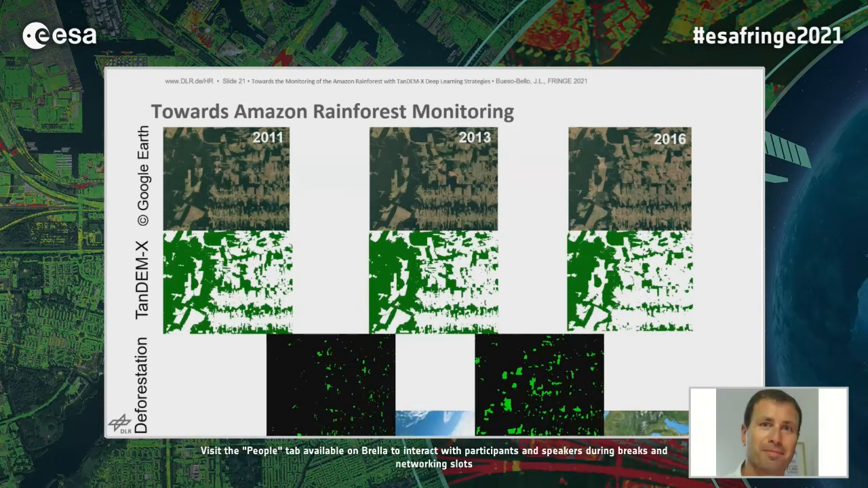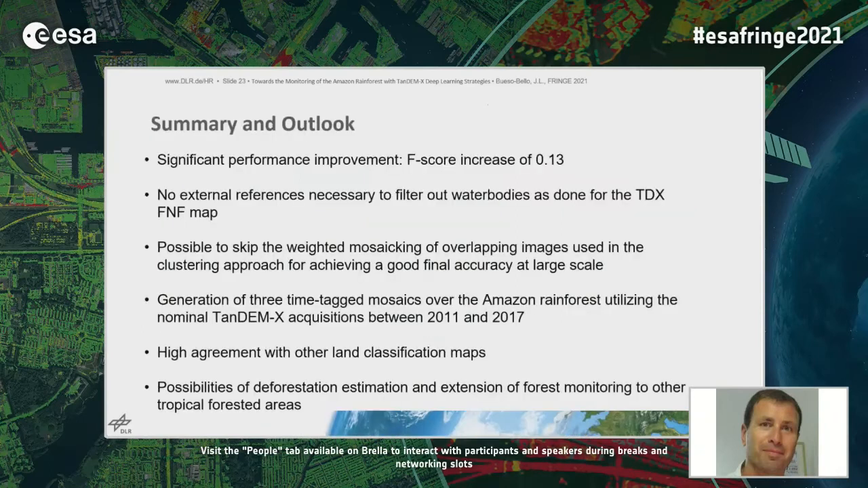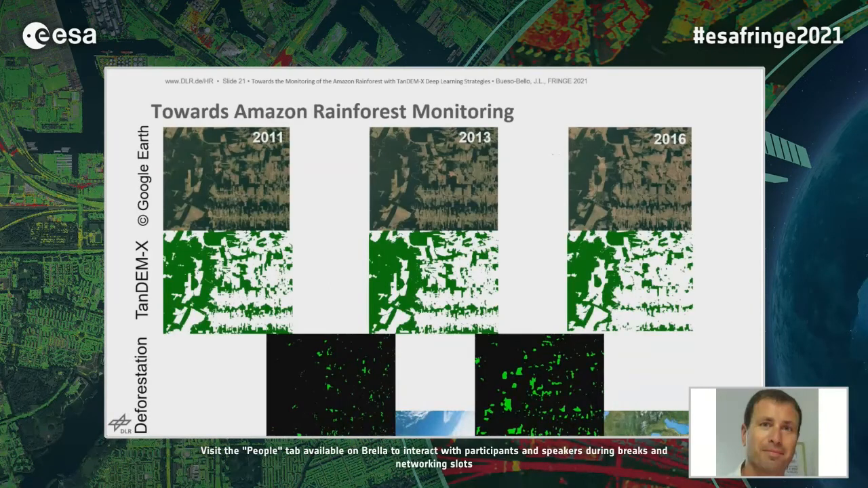Next slide. Here we have a zoom of the three mosaics we generated, where it is possible to see Google Earth as well as the classification using the U-Net, and the detected clear cuts.